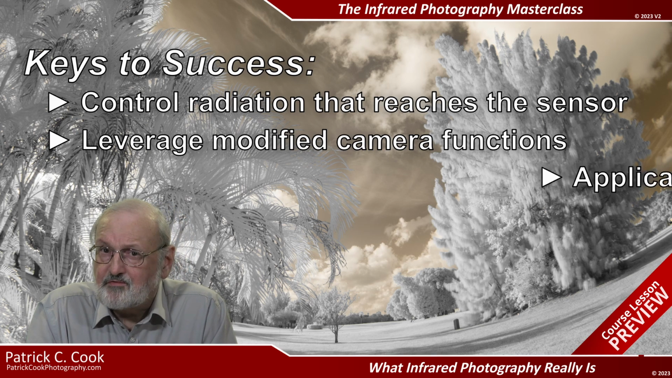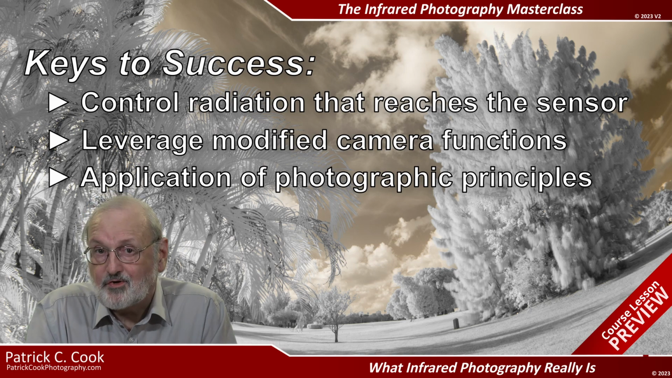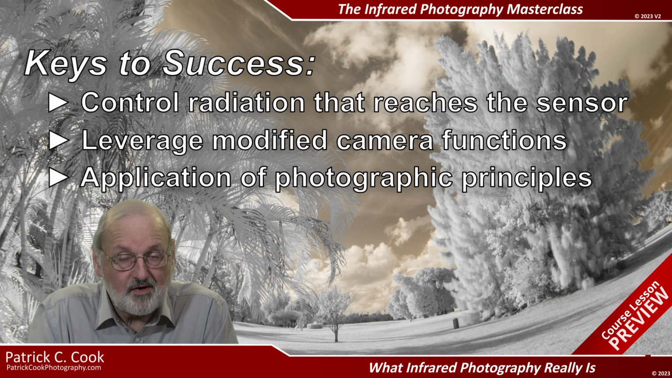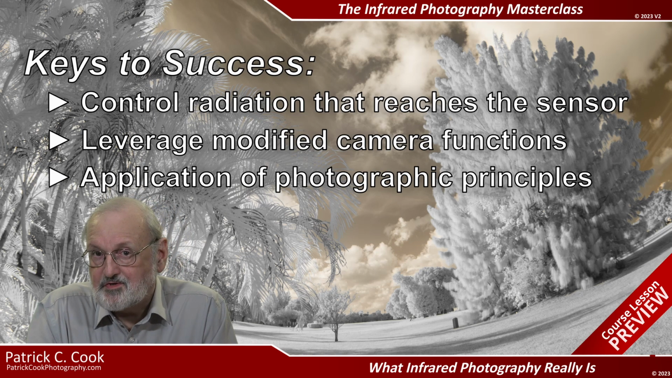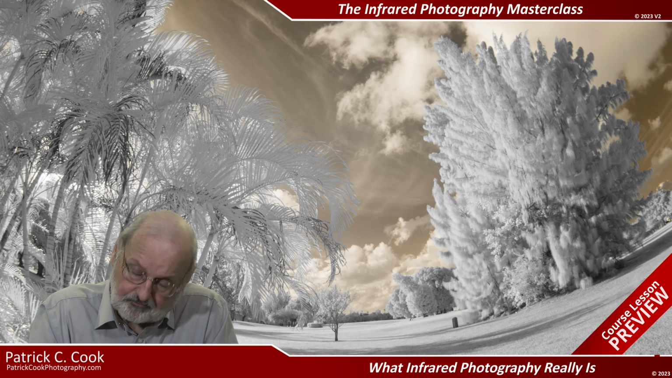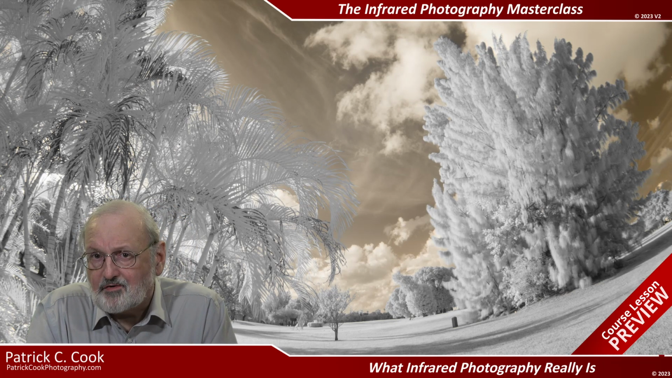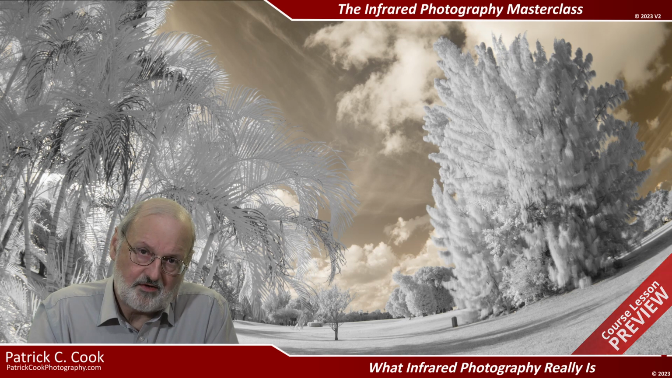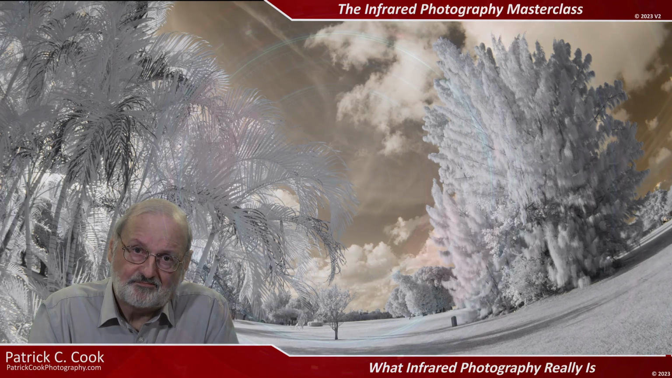The application of photographic principles such as aperture, shutter, and ISO remains much the same as in color photography. Your goal is to create images that can be creatively processed. Well, let's dive a bit deeper into how to be successful with infrared photography in the next session. I'll see you there.